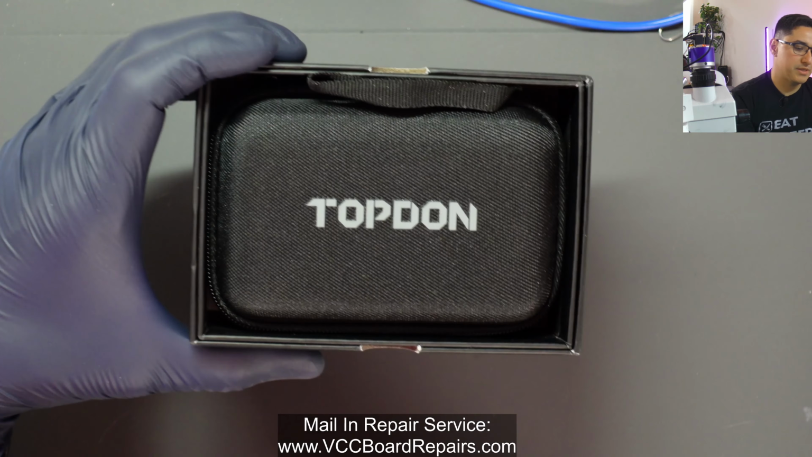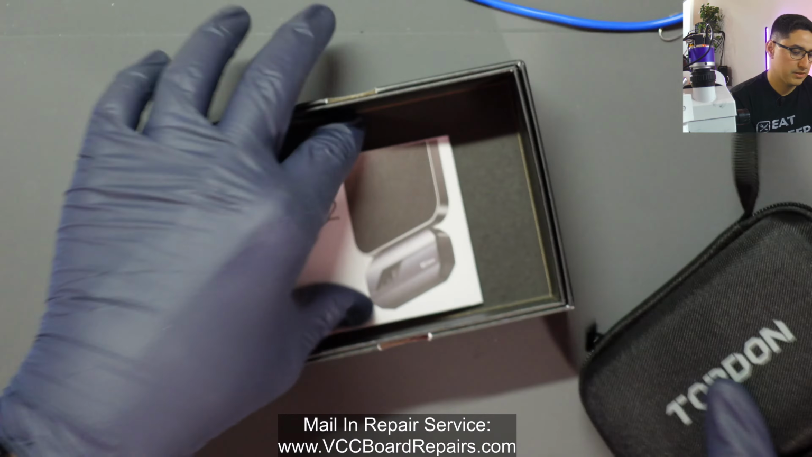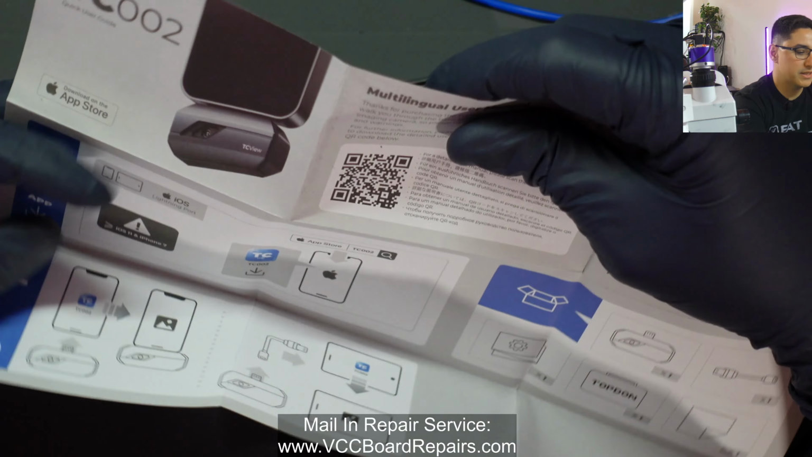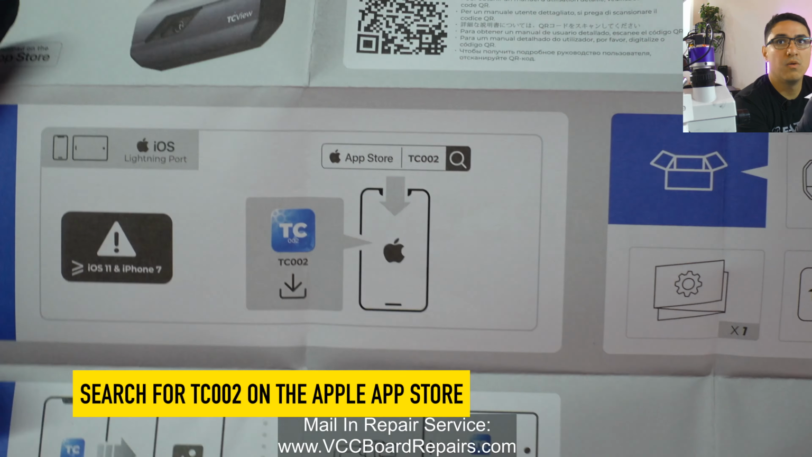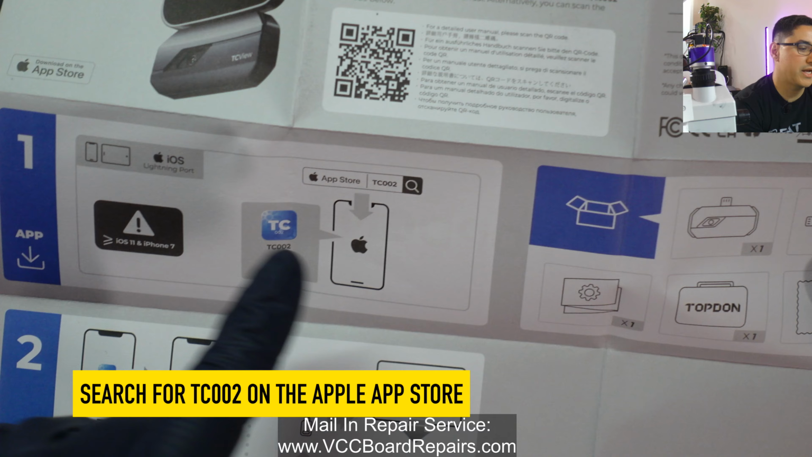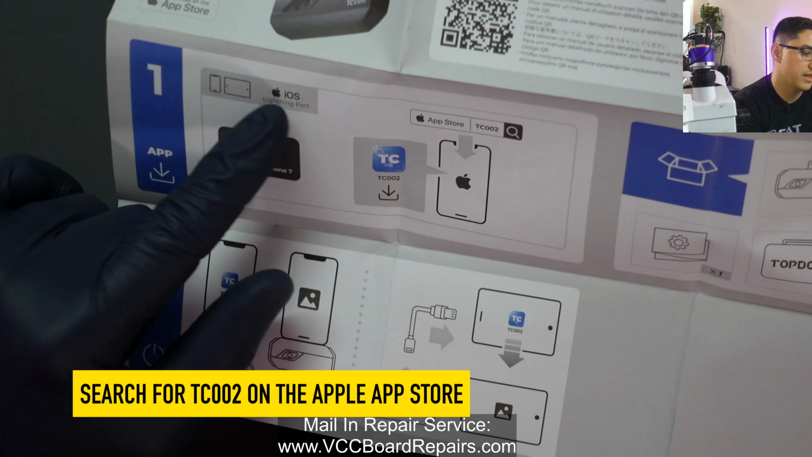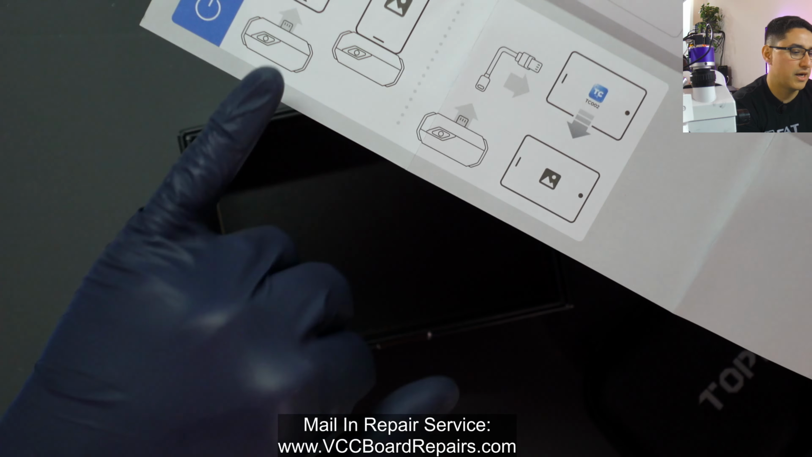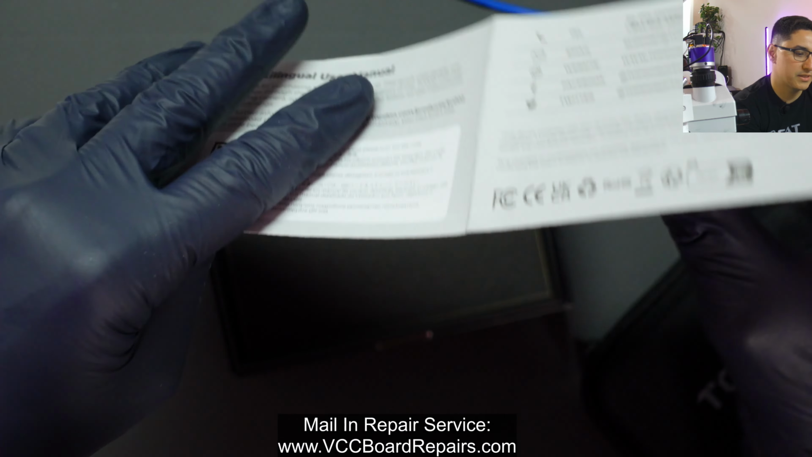So if we pop this out, inside first is the user manual, which is very basic. It's telling you where to download the app. So just search TC002 on the App Store. It says Lightning for iOS 11 and iPhone 7 and newer, how to connect it, just real basic stuff.